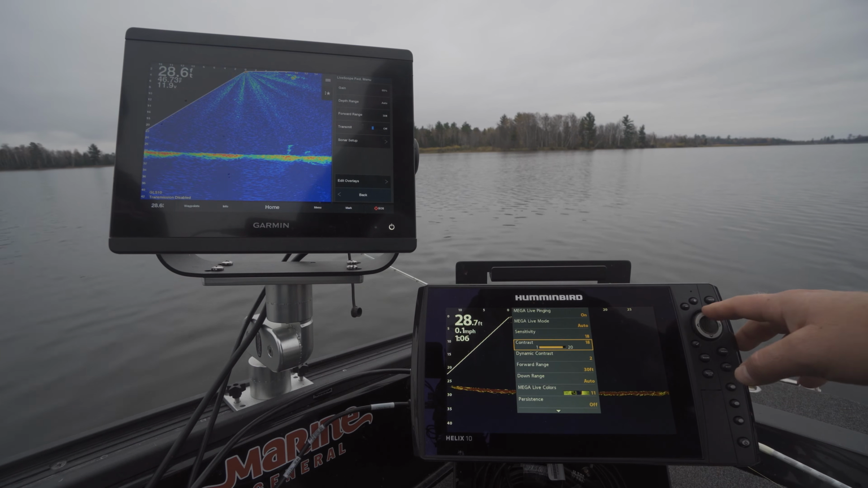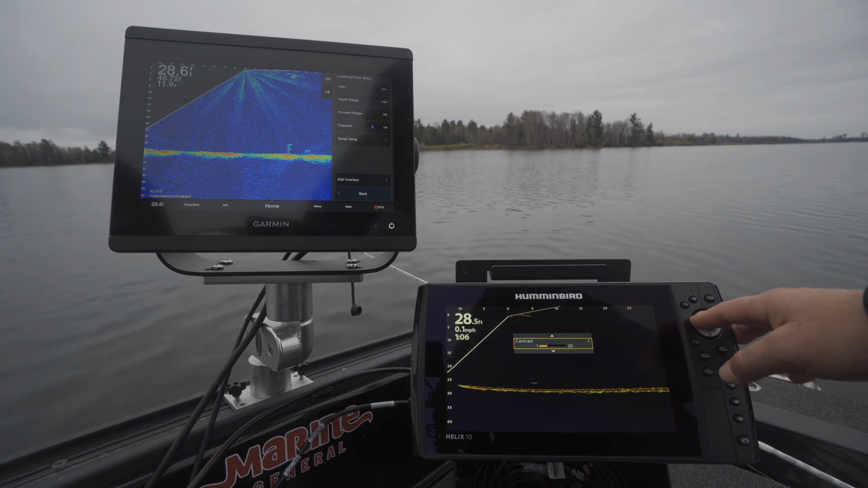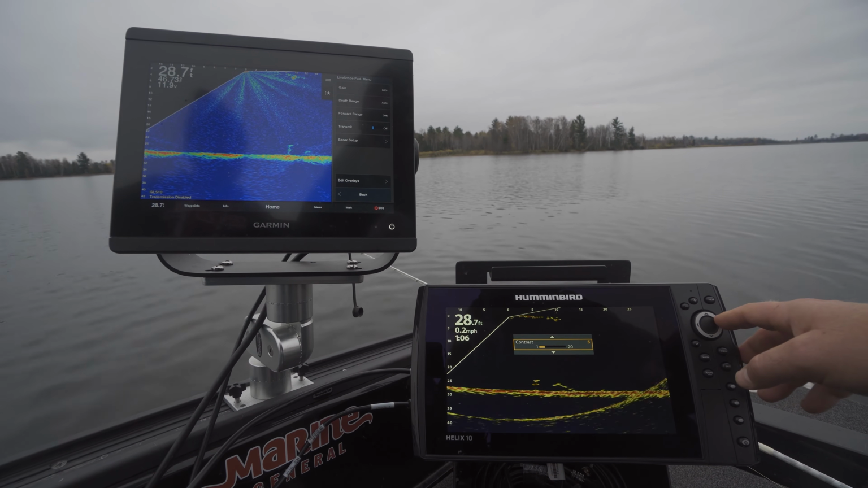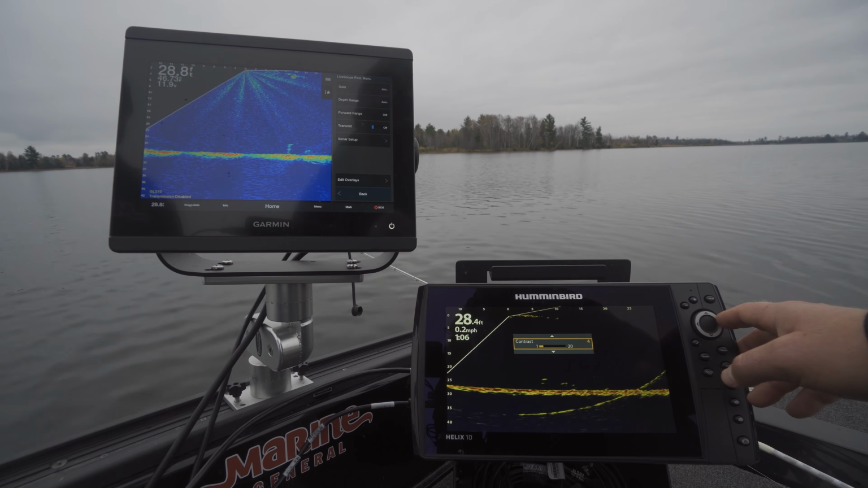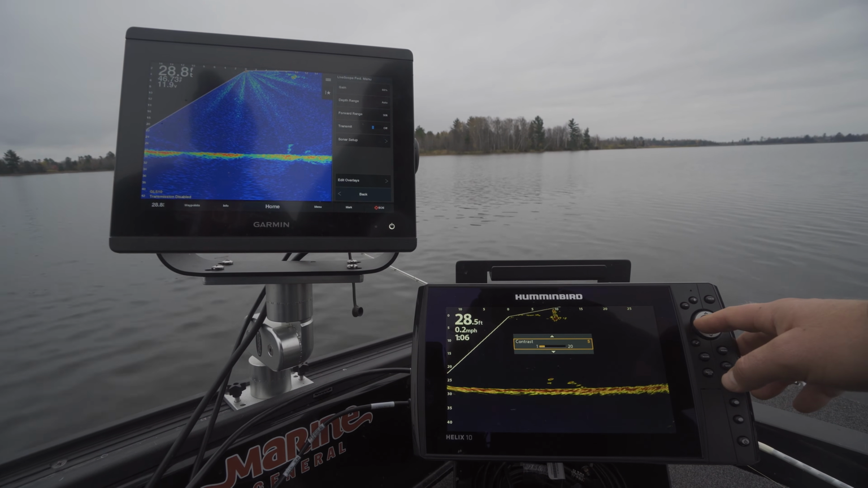So we got the contrast way up, or we can actually turn it down, see if we can get some more clutter here. Actually, I like that. Now that's starting to look pretty good. Yeah, I like that almost really low contrast. Maybe that, between 4 and 5 I kind of like.